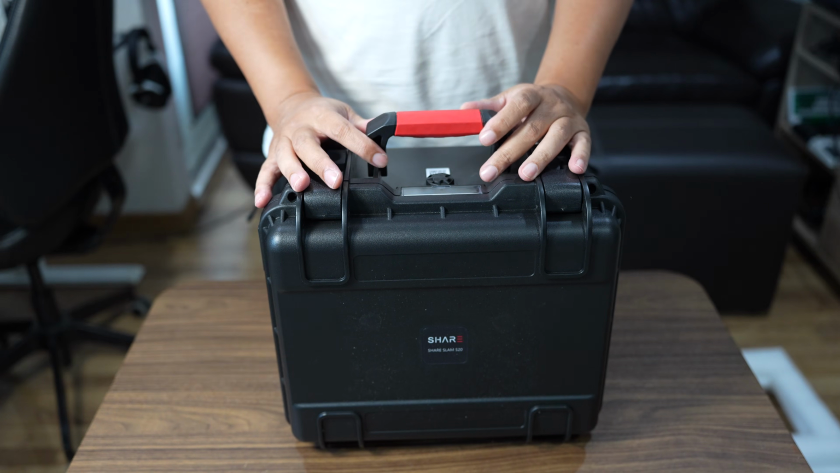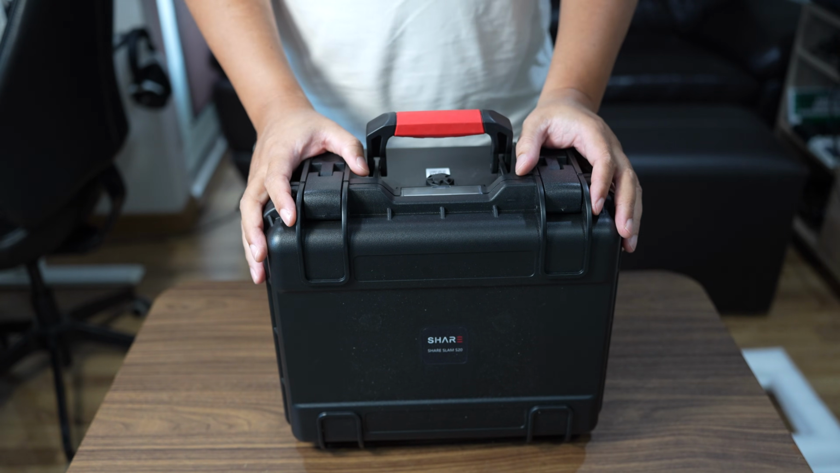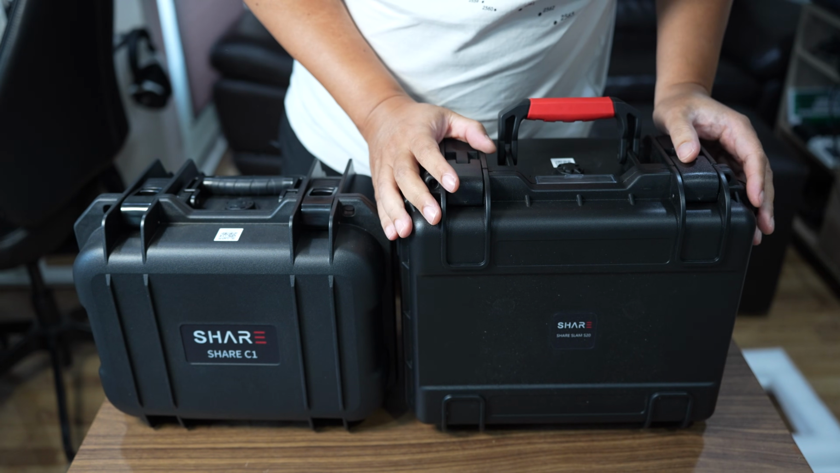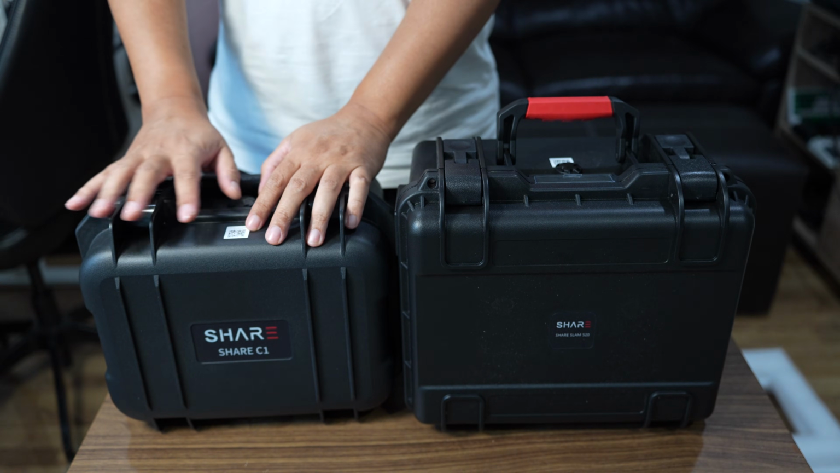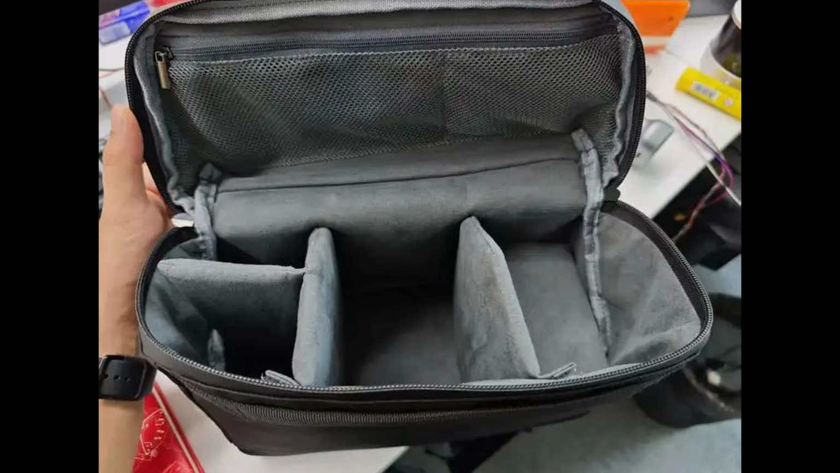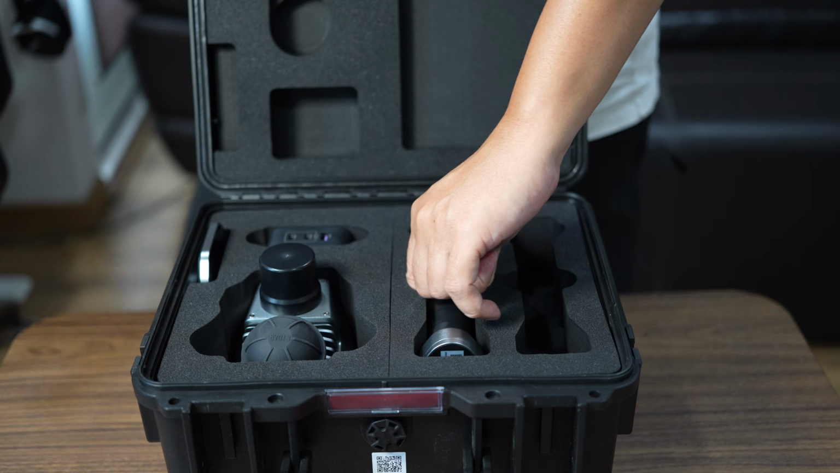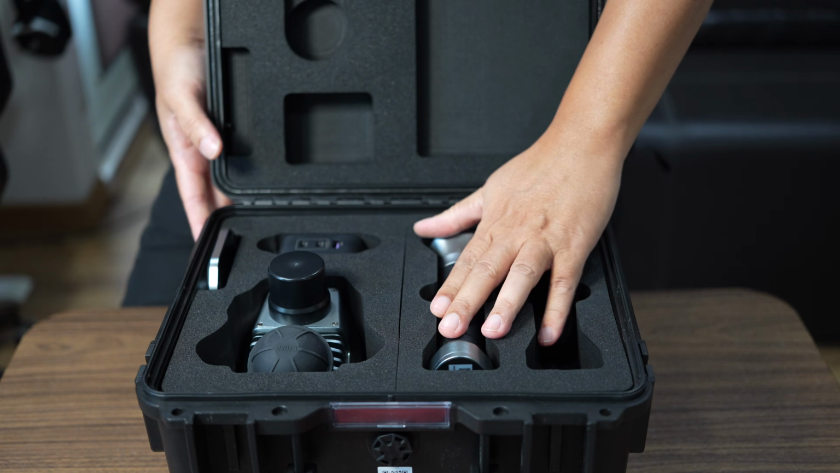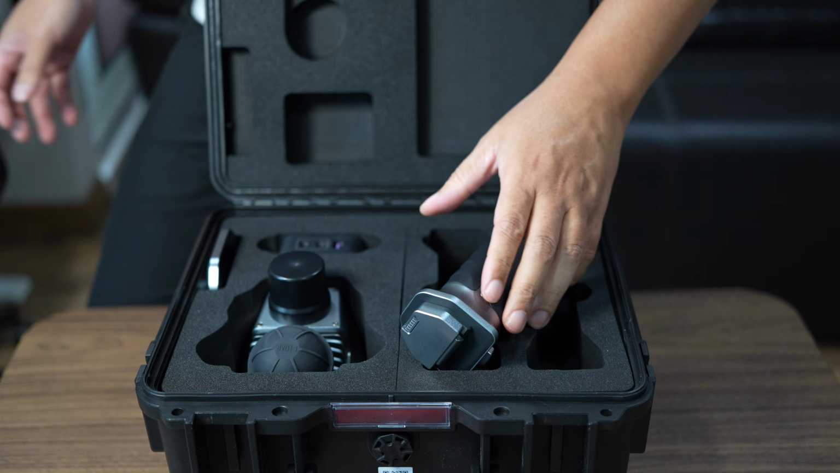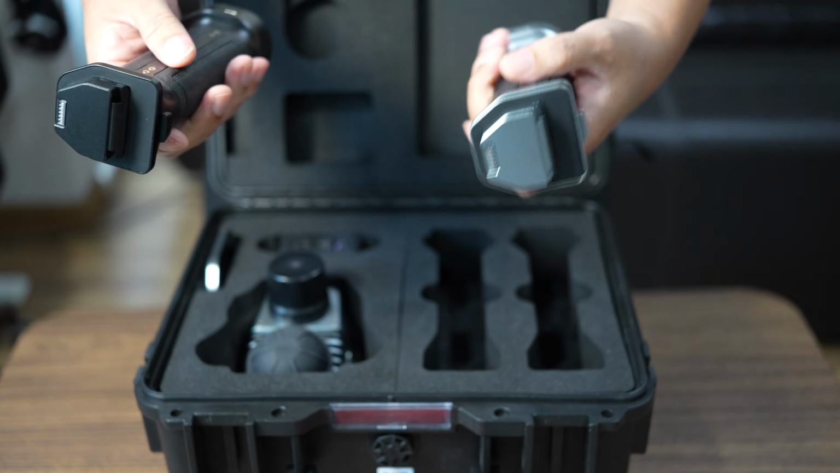Hi, SHARE UAV has sent me a SHARE S20, the LiDAR scanner, for review. The case looks different from the SHARE C1. It's bigger. If you order the SHARE C1 from the Kickstarter campaign, the package will be different. It will come in a sling bag. When I use the C1, I think I don't need a second battery because it's fast charging. It's the same battery as the C1 with a grippy rubber, just different in color.